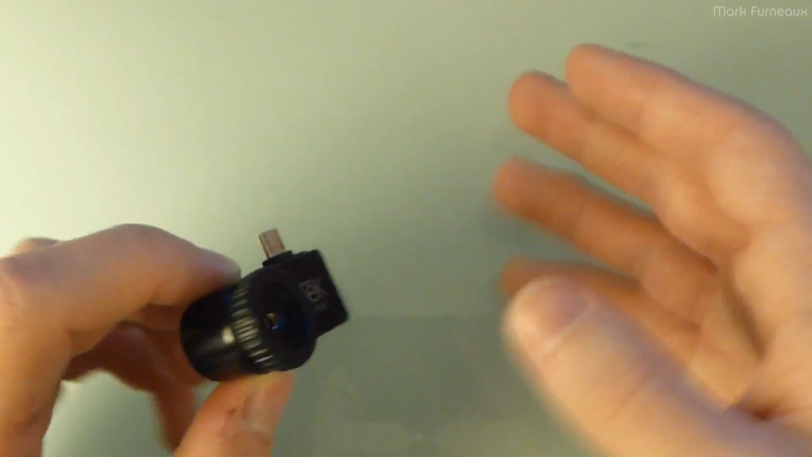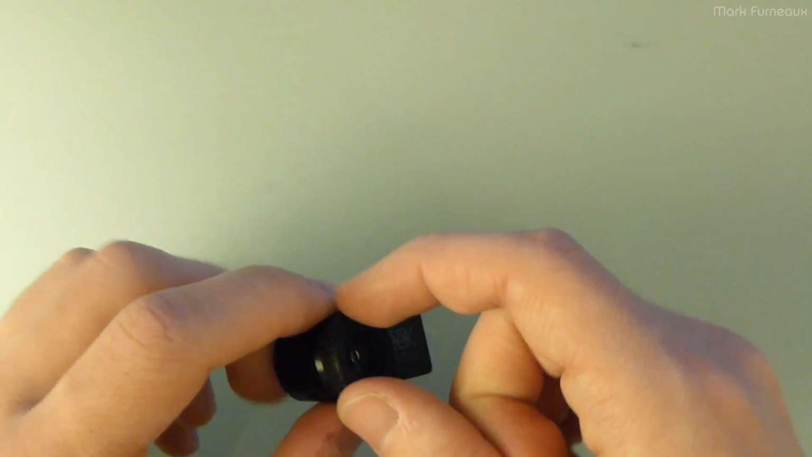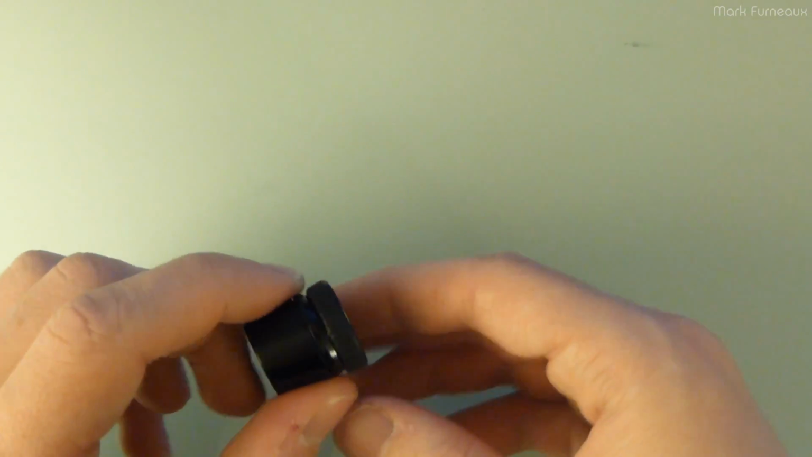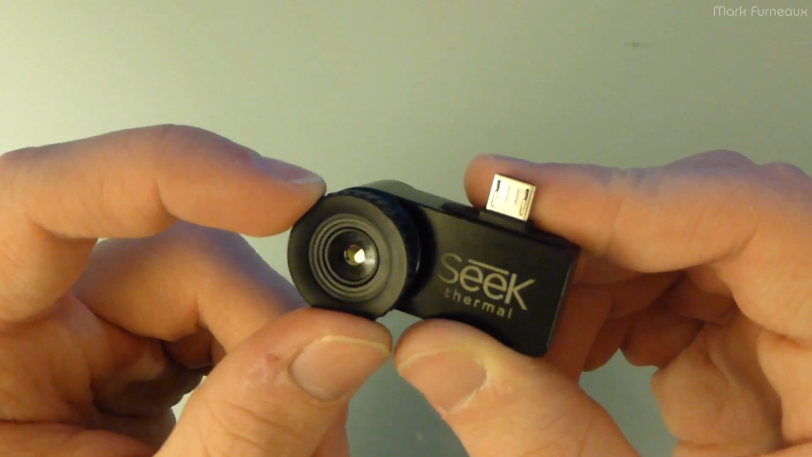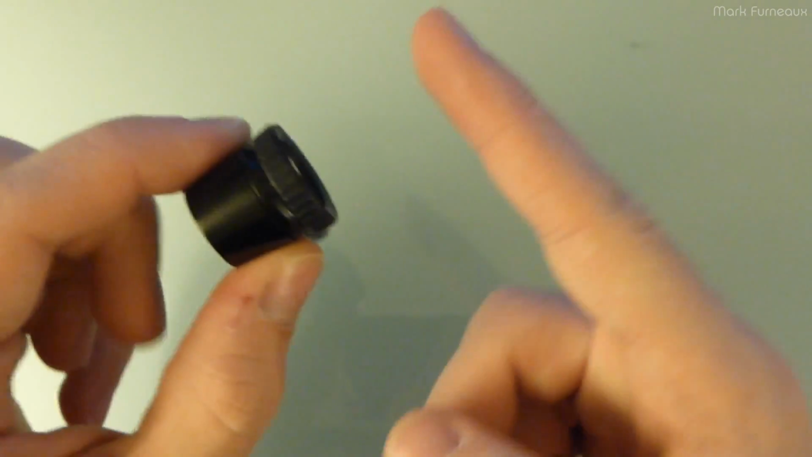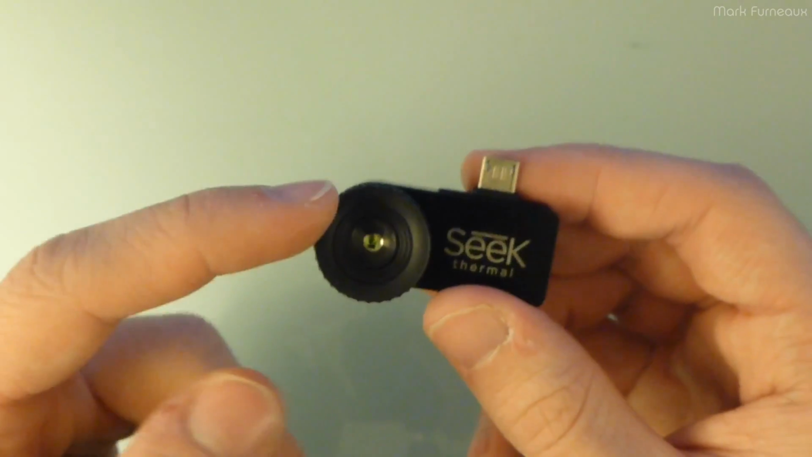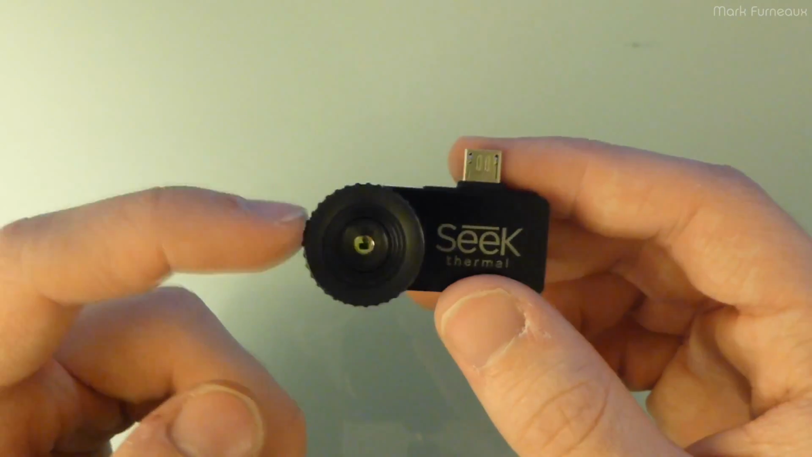And if you wanted to look at anything closer than that, you had to buy a zinc selenide lens off of eBay or something, and then basically glue it on the front, and that way you could get macro. But this one actually has a turnable lens on it, and you can focus up to about an inch with the provided lens. And this really amazed me.